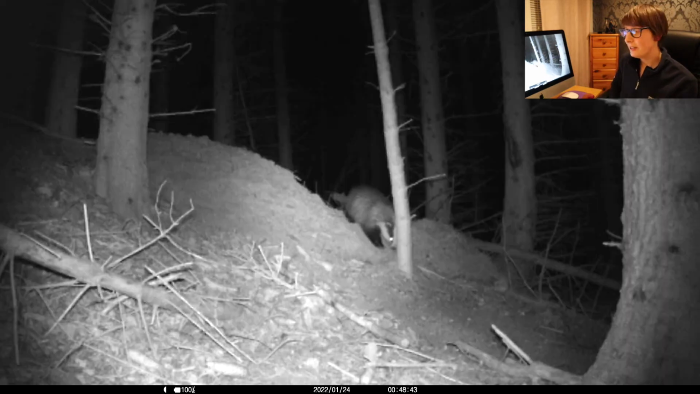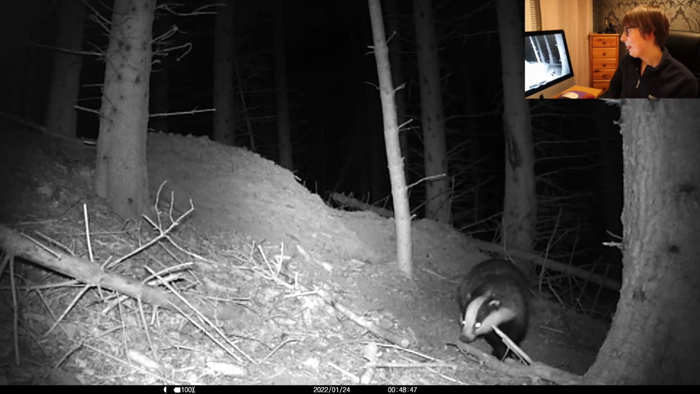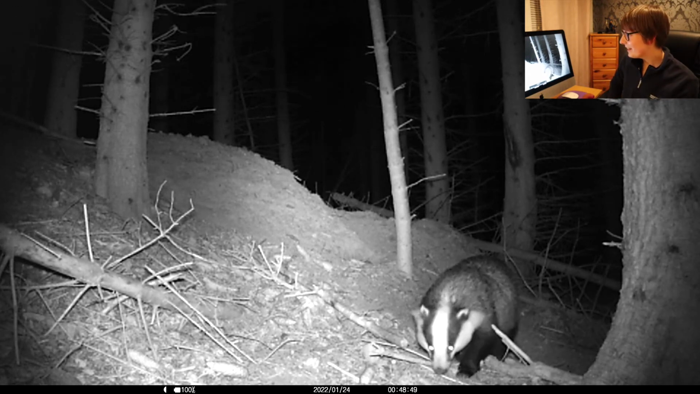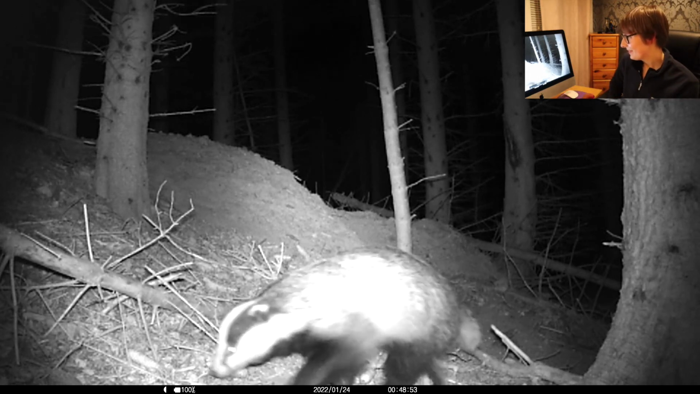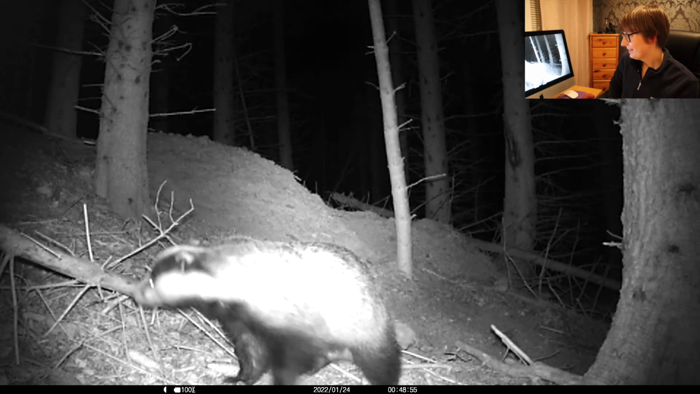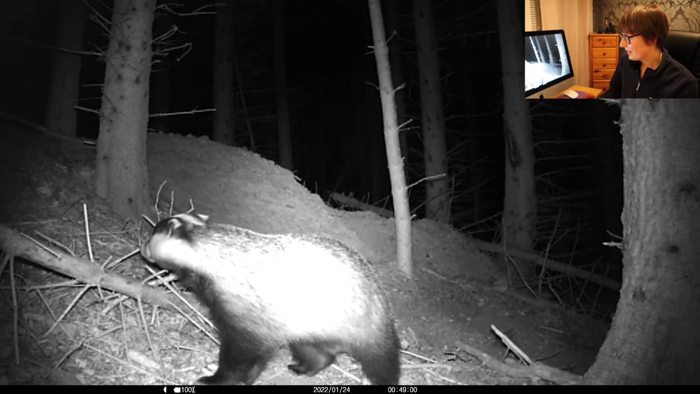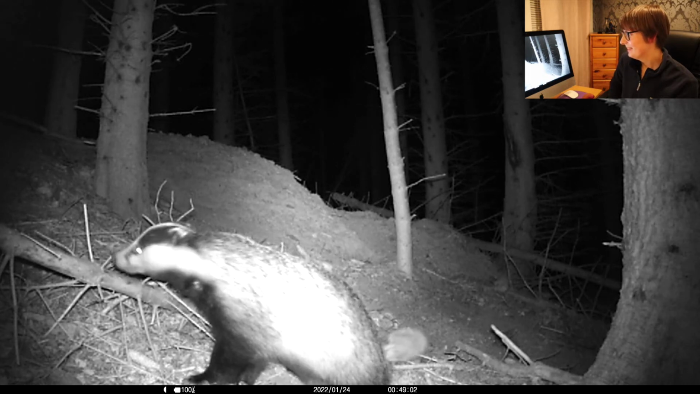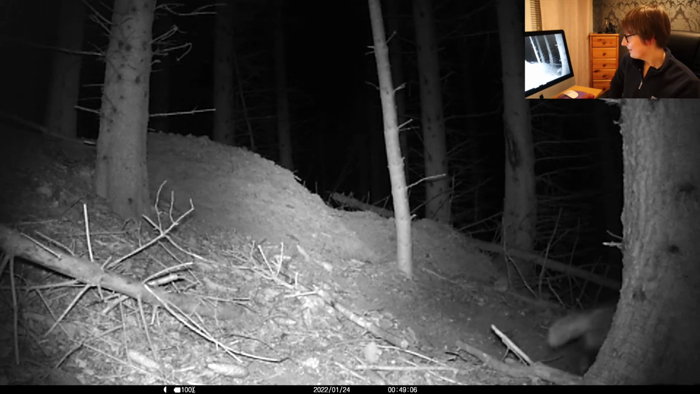So I don't know if he's gone in, I think he might have. He's come back out. And now we get to see his lovely little face and his cute ears. So he's having a good sniff there. Sees the camera and off he goes.